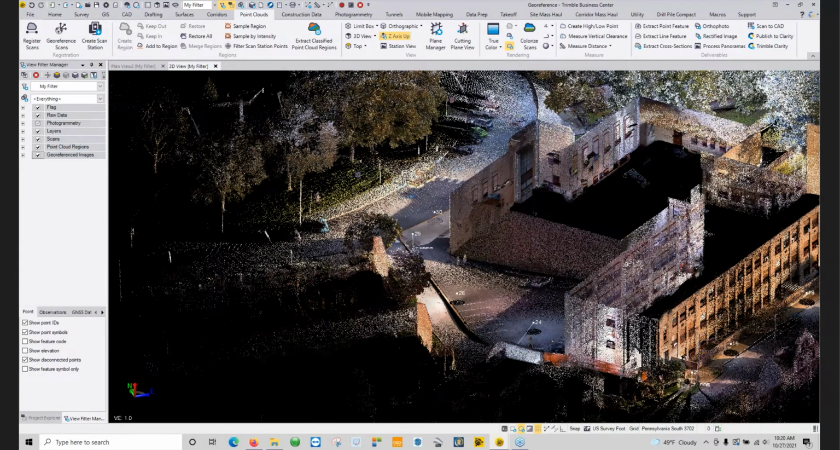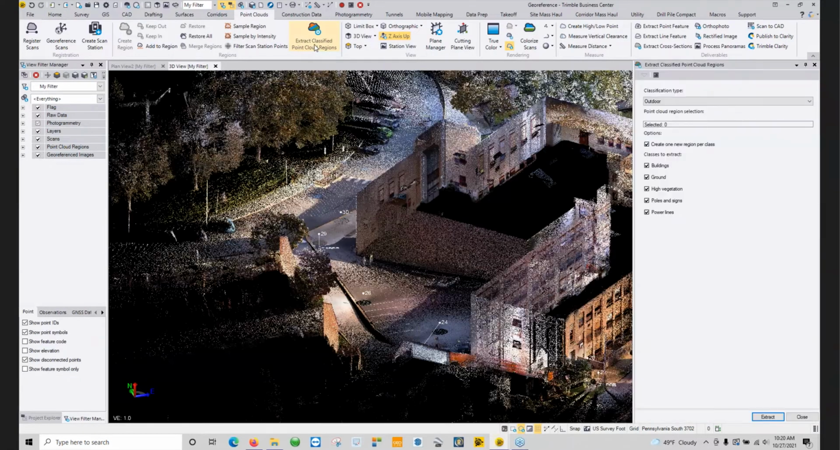So now we have the point cloud inside of here. Next thing I want to do is do this extract classify point cloud regions. Now I had already done this on this data set in order to save some time, but it's pretty simple. You're going to have one point cloud to start with, which is going to be your default region. All you're going to do is click on it, and it's going to break it up into these 5 main classifications, and 80% of the work for you is going to be done.